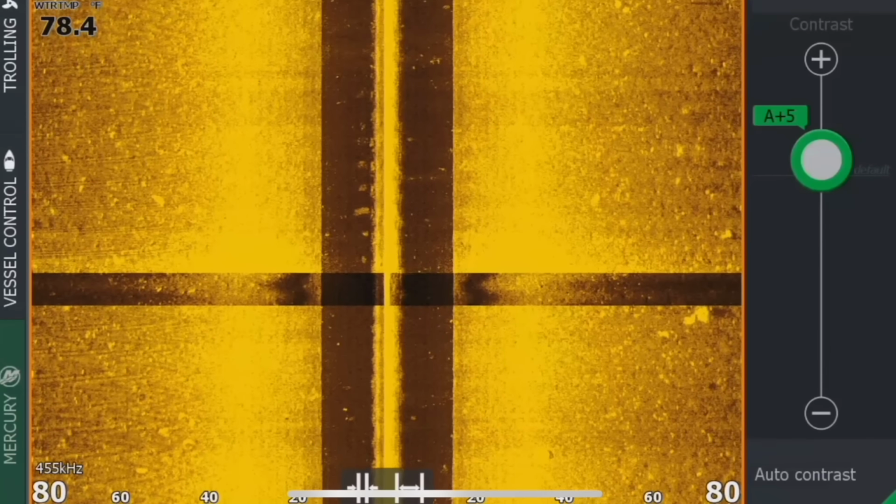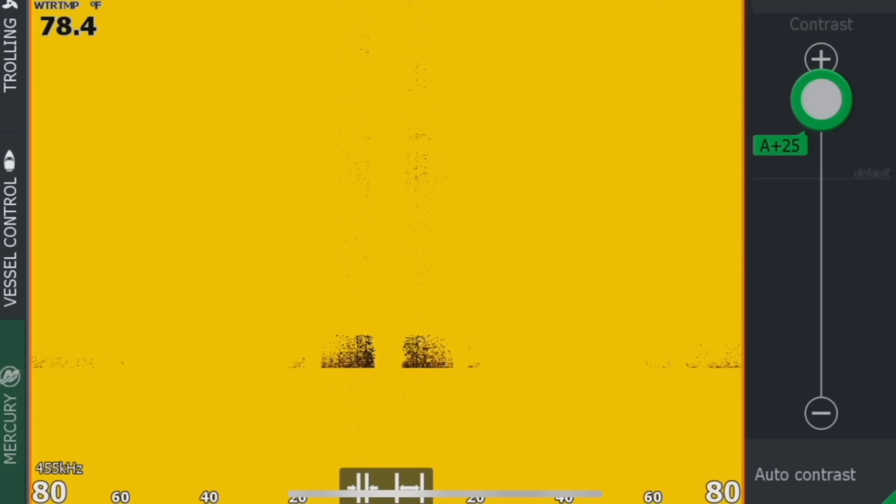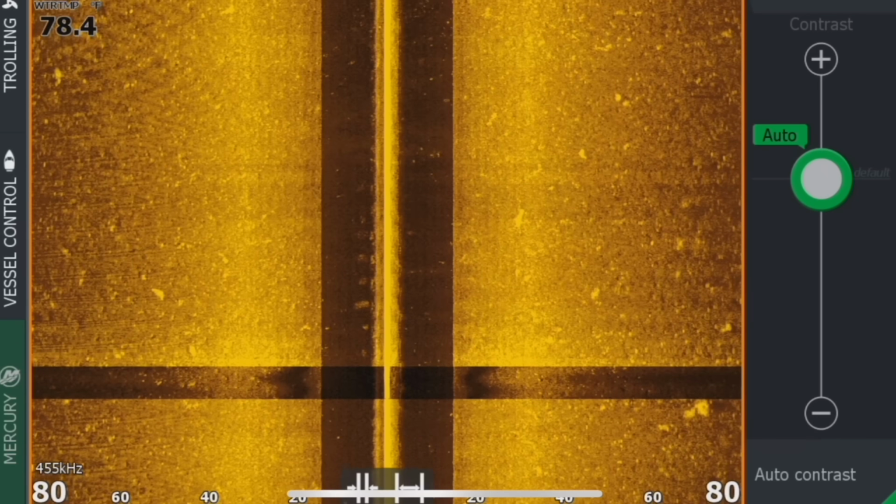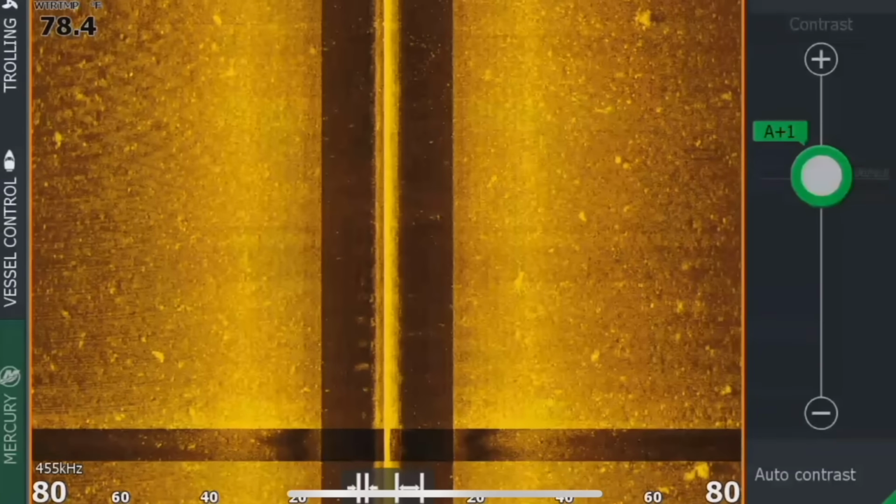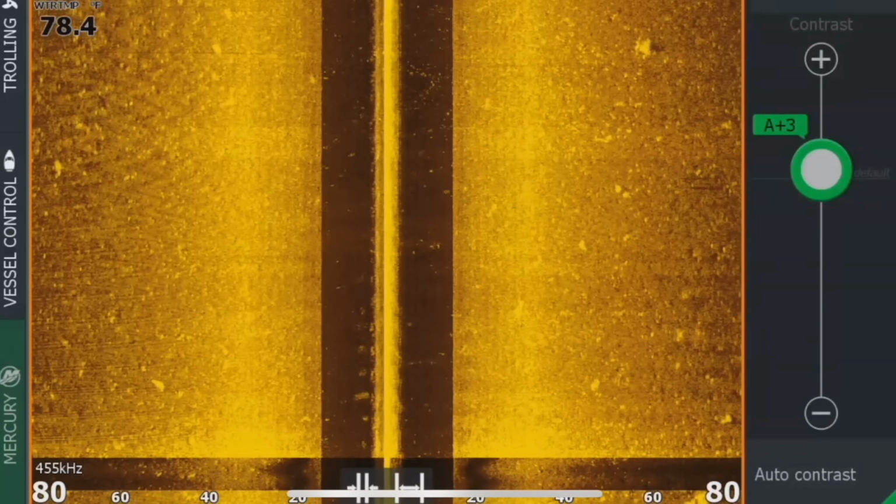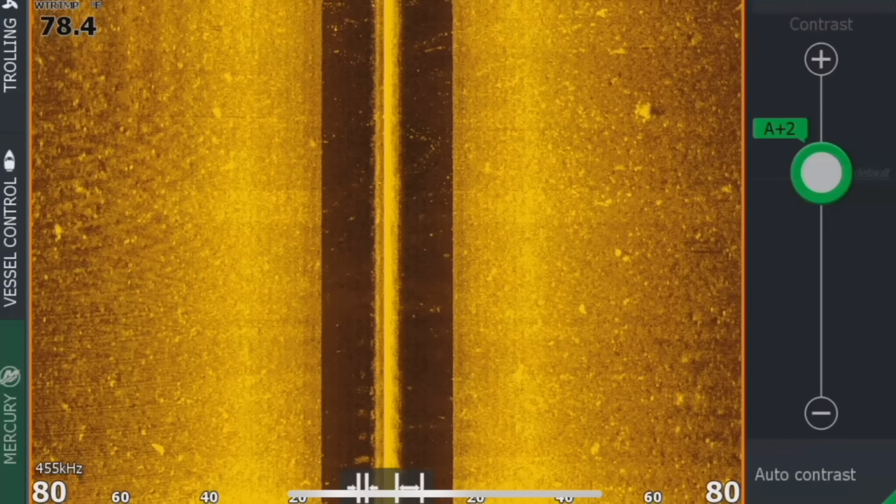And what I'll do is I'll blow this image out so you can see there's nothing there, and then I'll slowly bring it back down until I get the image that I want. Shadow wise, I actually want to bump it up, probably like A+2 looks good on 455 here today.